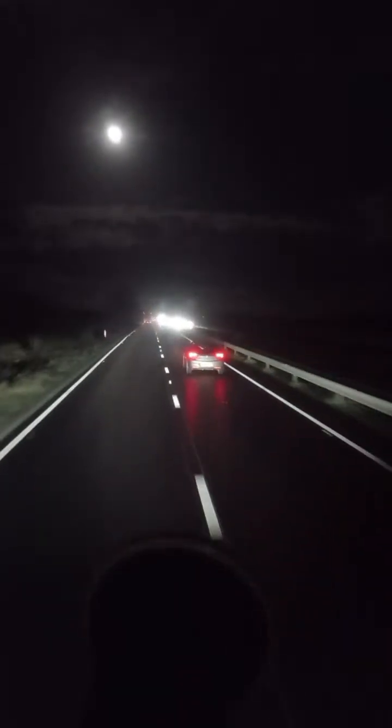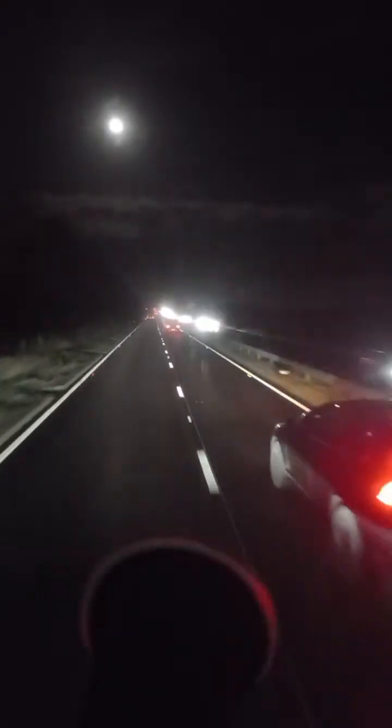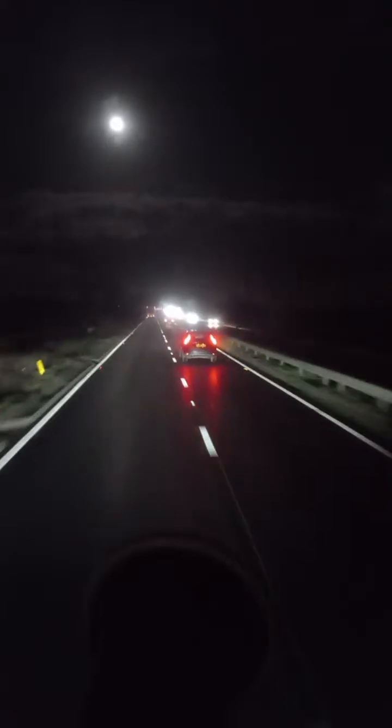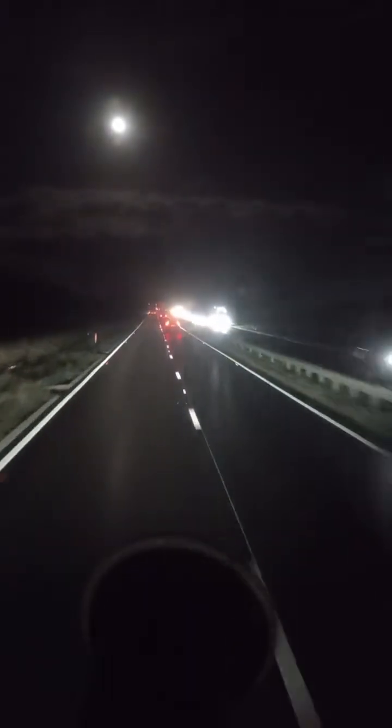So let's go together, as I think you can see. This road was recently done. You can see even the lighting, the illuminations in between and on the sides, and the markings also, they are very bright because this was not done so long ago. It was done just recently.